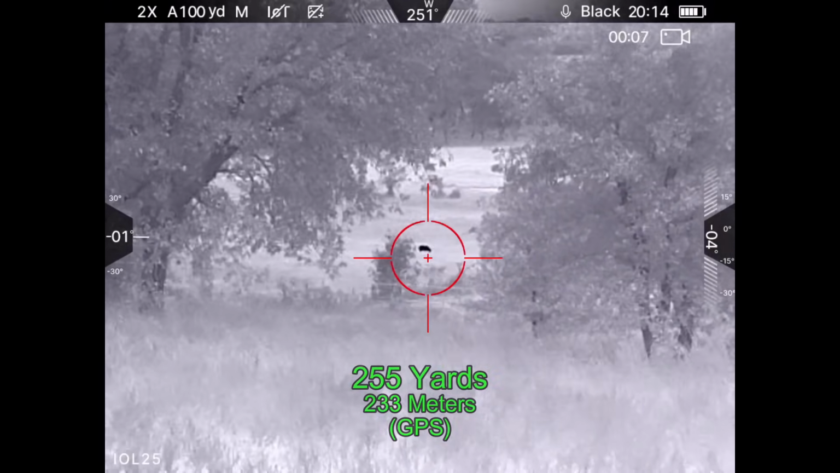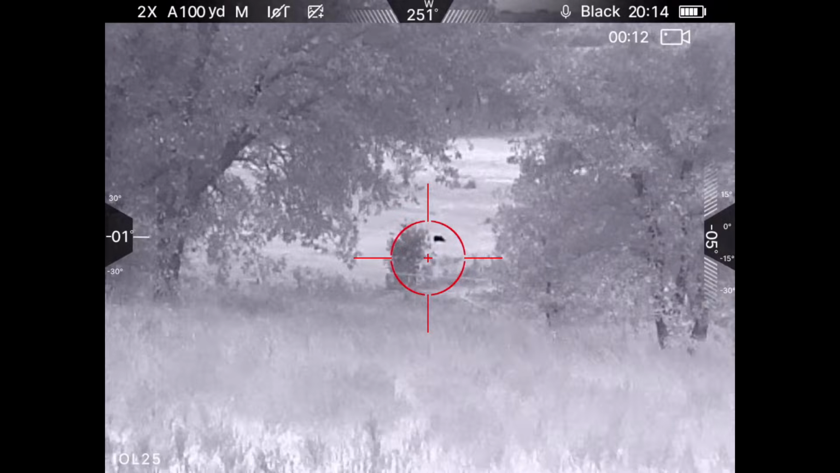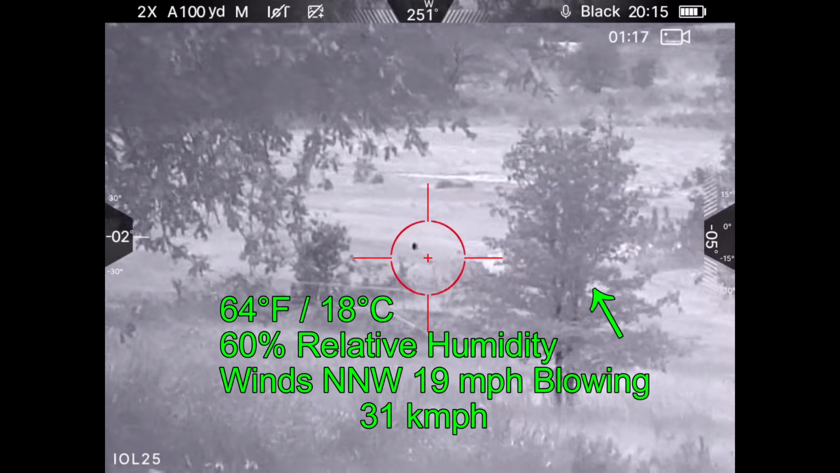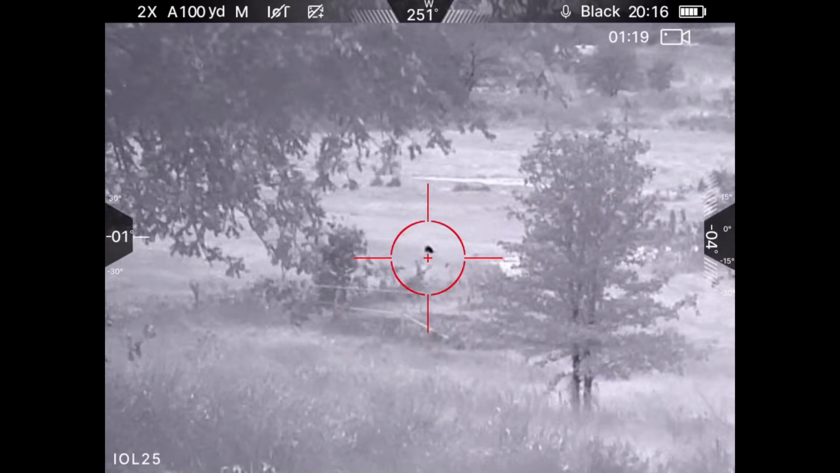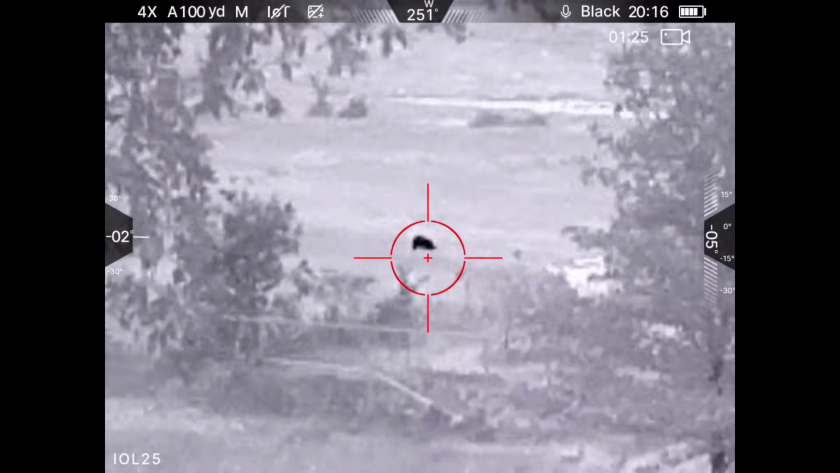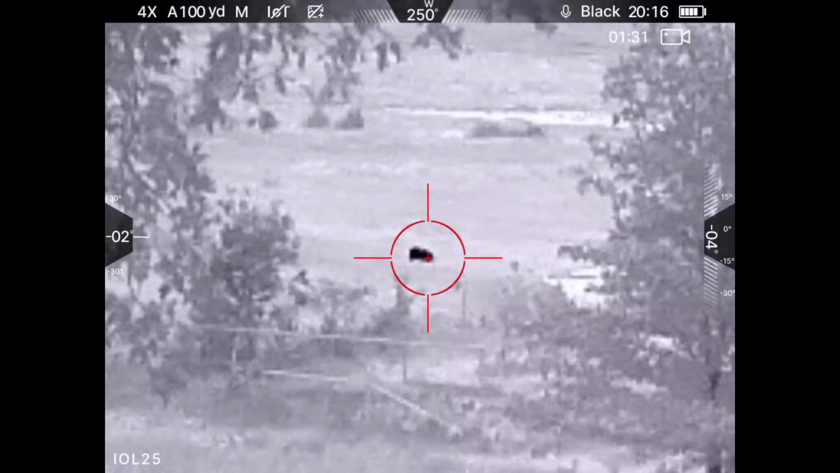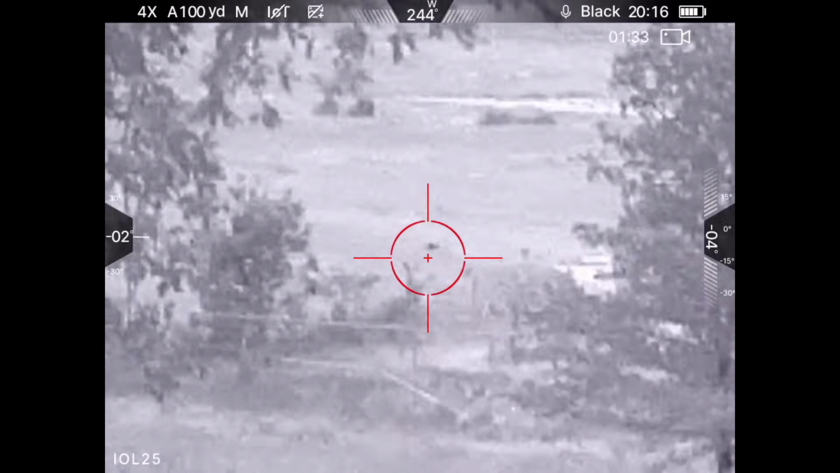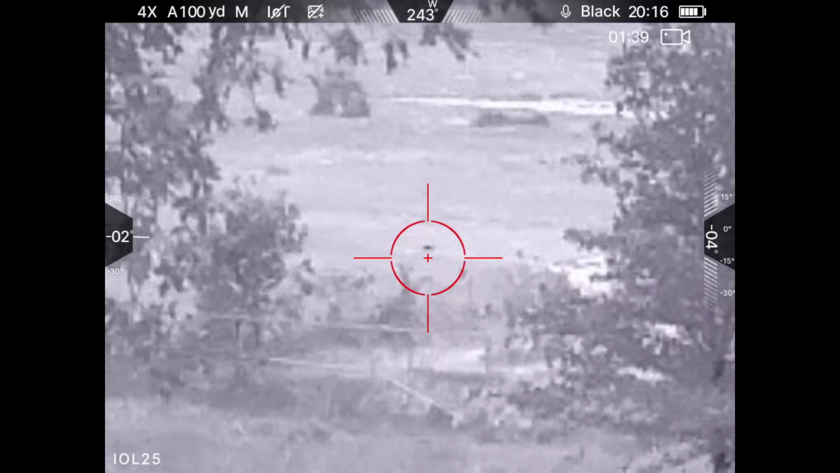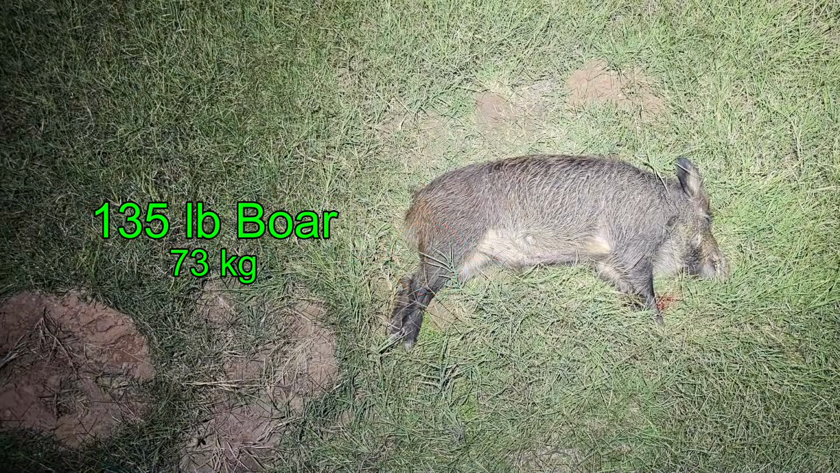Approximately 275 yards. Through the scope I can see the hog well enough to determine that it is indeed a hog. Alright, approximately 210 yards. It goes down with the first shot and gets a quality assurance shot because it's going to be a while before I drive around to find it, and I want to make sure it stays in place. And it turned out to be a boar coming in at 135 pounds.